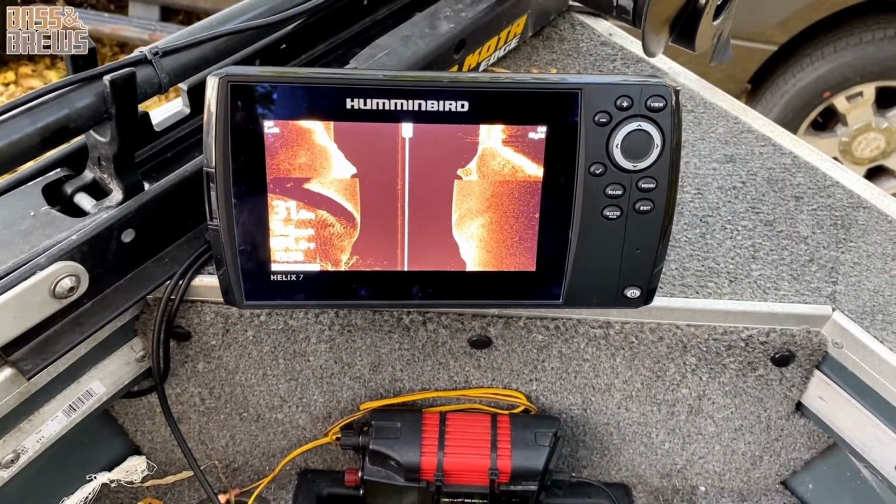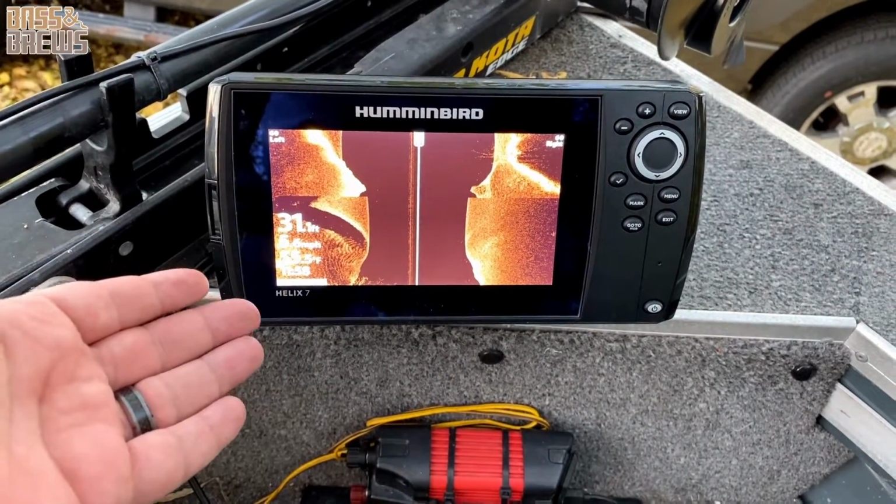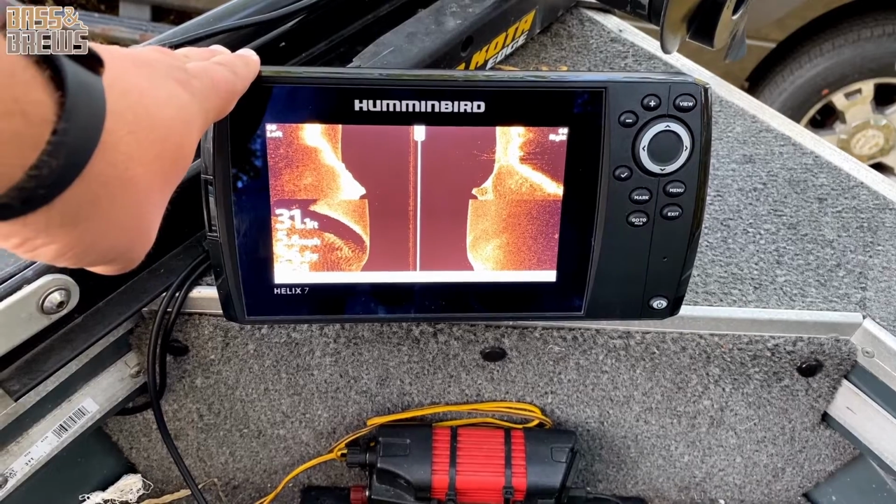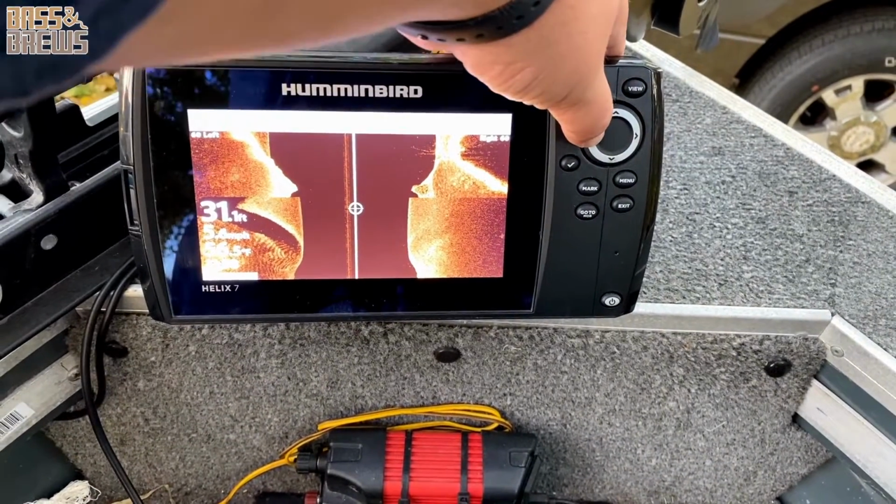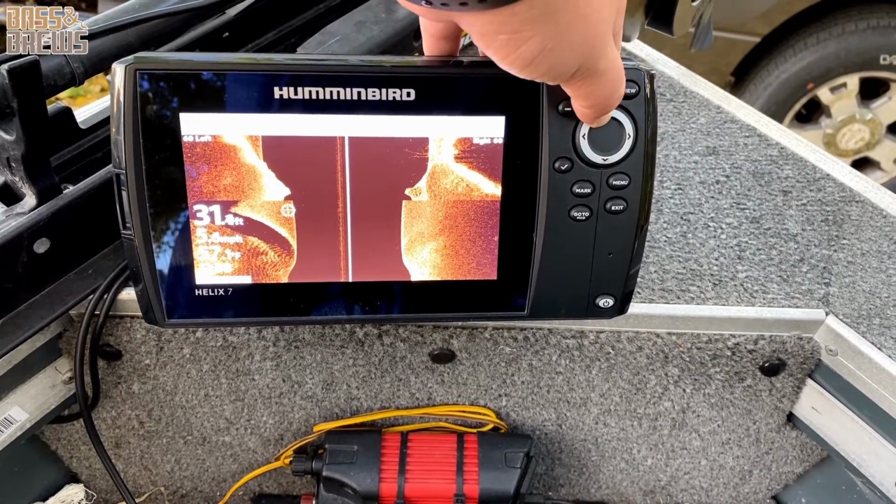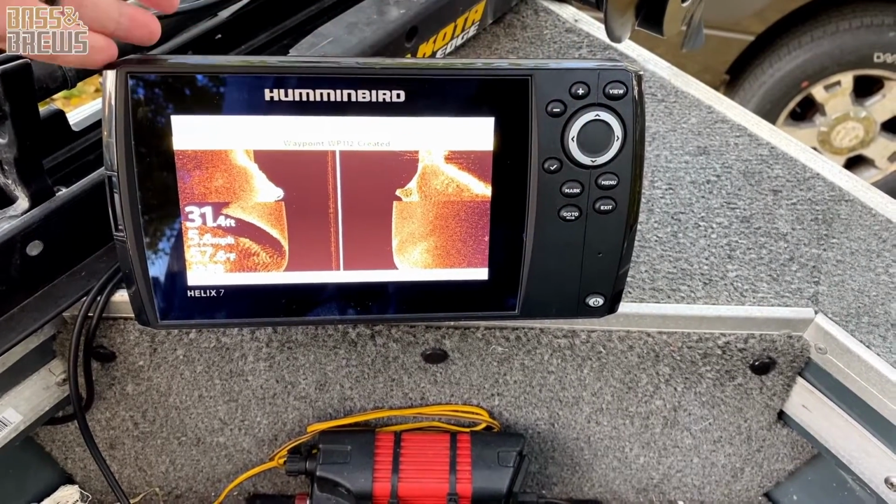Inversely, here on the Humminbird, this is not touchscreen at all. The new Helixes are also not touchscreen, so this doesn't change if you buy a new one. I believe you need a Solix or higher to get touchscreen on any Humminbirds. So you have to do everything through the buttons here. If you want to mark a spot, it's going to take a second to actually get that done.